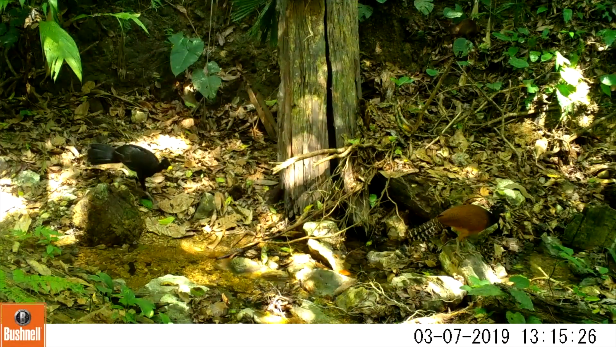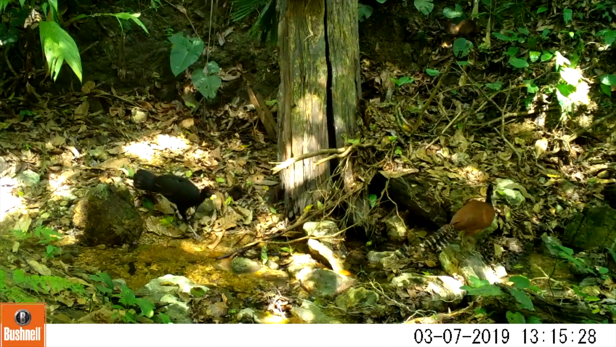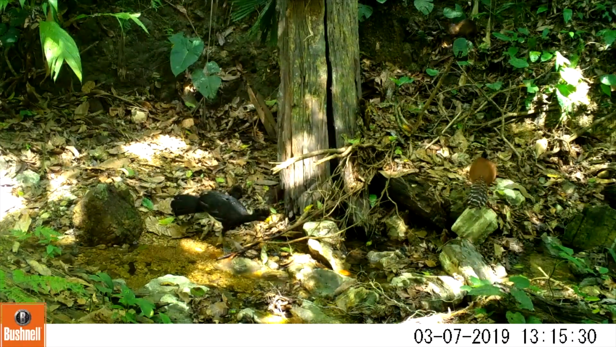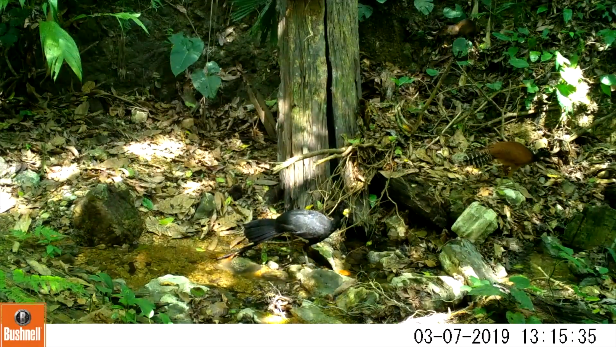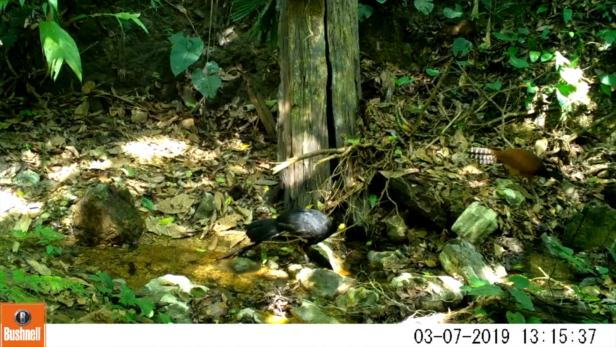This is a couple of curassows, and right above the female you'll see a charinga or an agouti hanging out with the curassows.